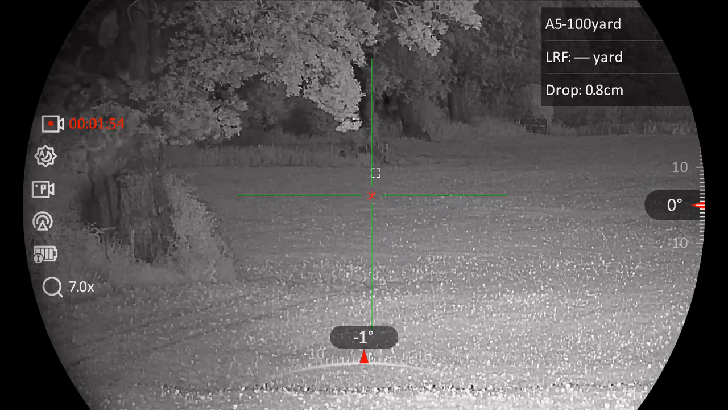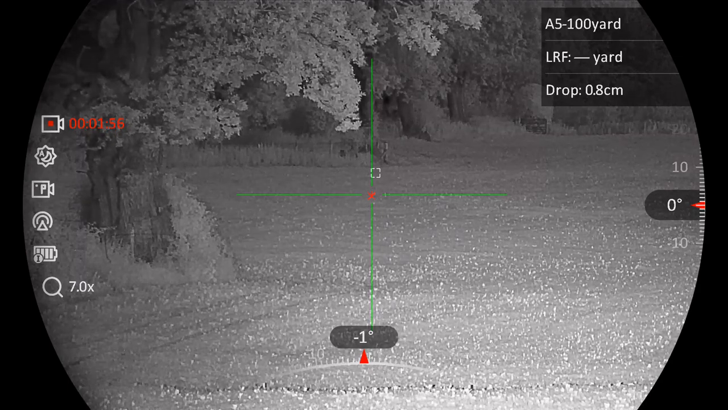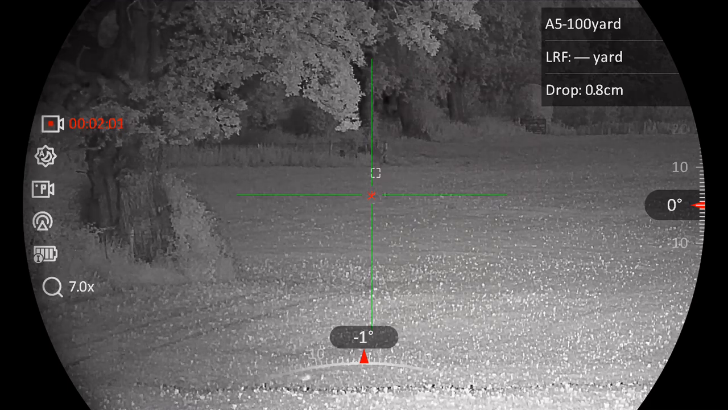I don't know if that's making any difference to the Hik anyway, because it's superb in low light. It really is. But again, the OneLeaf is still doing its job. It looks quite good.